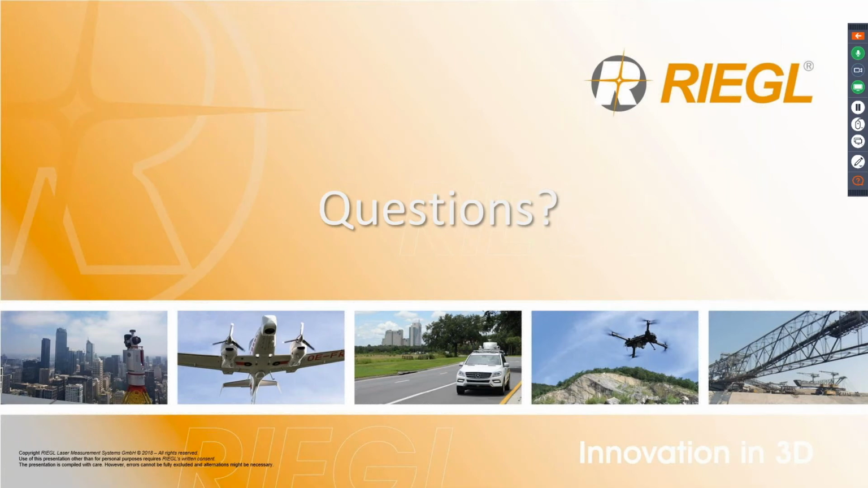No, I don't know when the next version of RISCAN Pro will be out. As soon as we have it, we will let you know as soon as possible. Yes, as soon as a new version comes out, if you are registered in the Regal members area, you will actually get an email notification that will let you know that a new version is available.